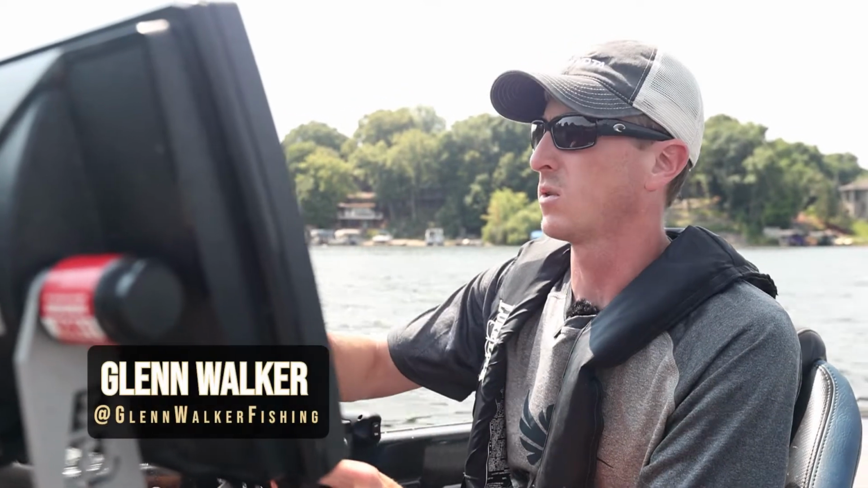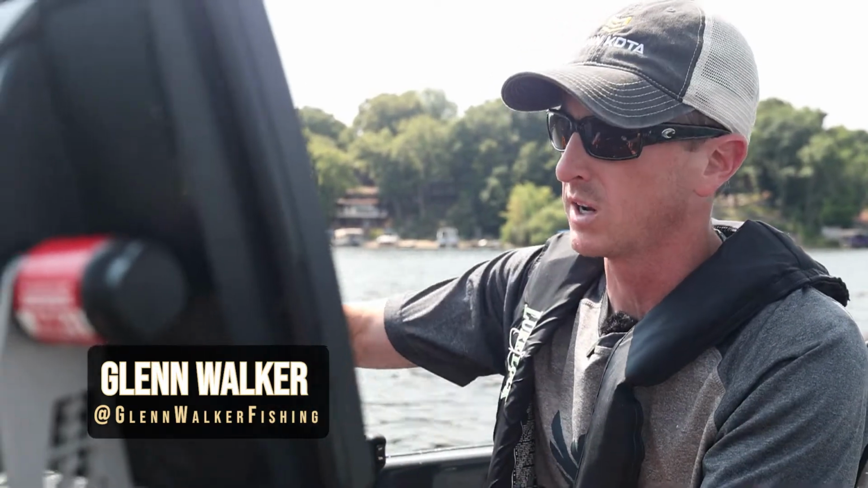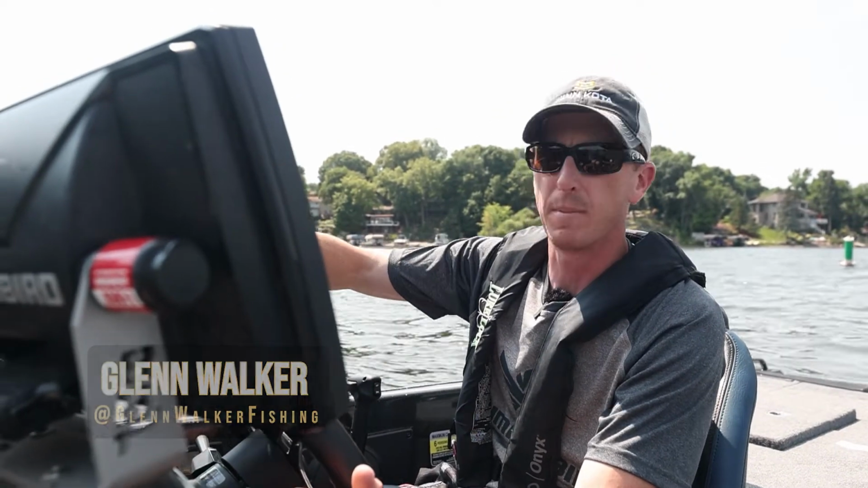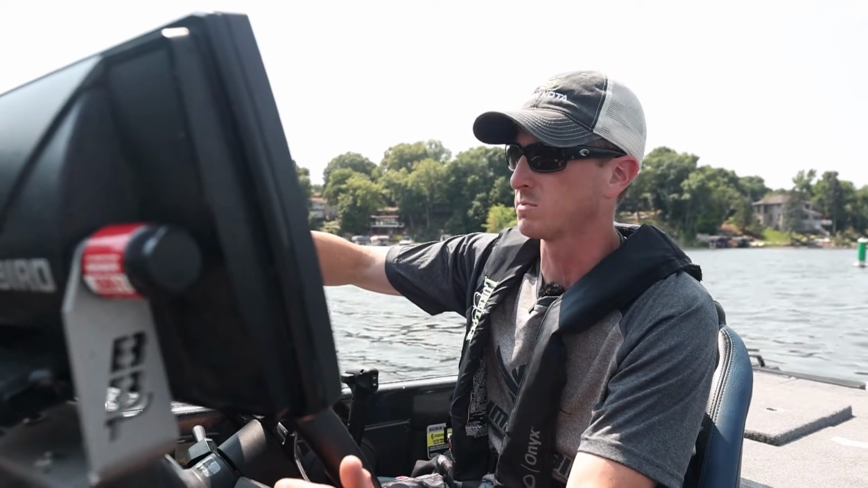So one of the great things about the Humminbird HELIX units is their ease of use. I'm running at the console here dual HELIX 12s, and what I like to do when I'm looking for structure on the water is keep my left unit here as my map unit, and on the right unit here I split the screen. The top is my side imaging, the bottom left is my 2D, bottom right is my down imaging.